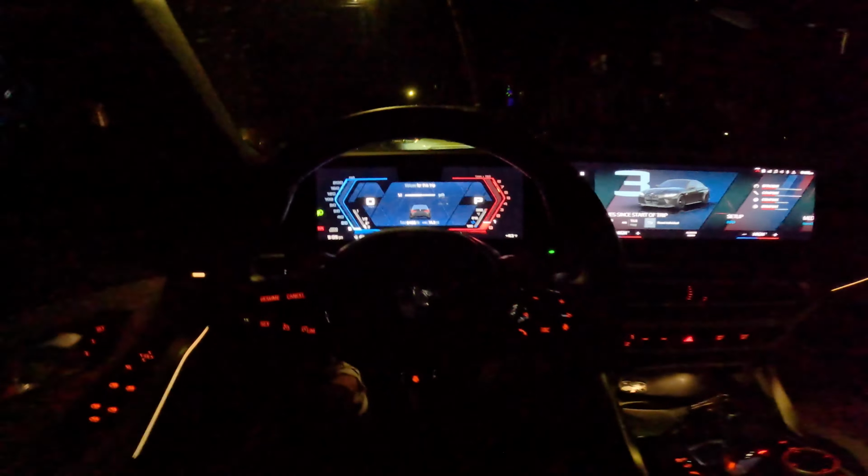If you guys are gonna get a G80 M3 as a daily driver, I hope you're rich, because you kind of have to be. Yeah, this thing is not great on gas. Whereas my 330i over there, that thing is great on gas. I can literally get like 30-something on my way to work.